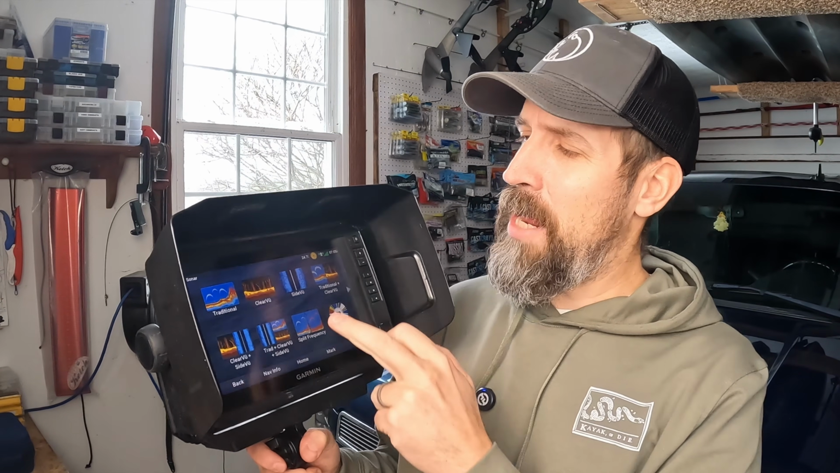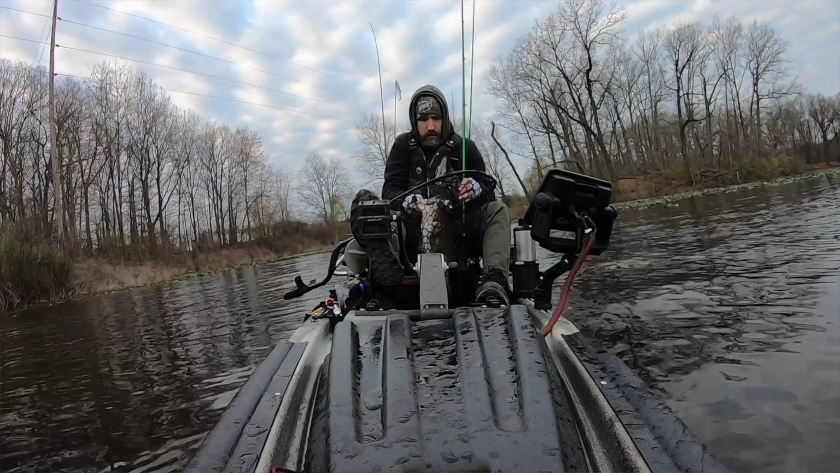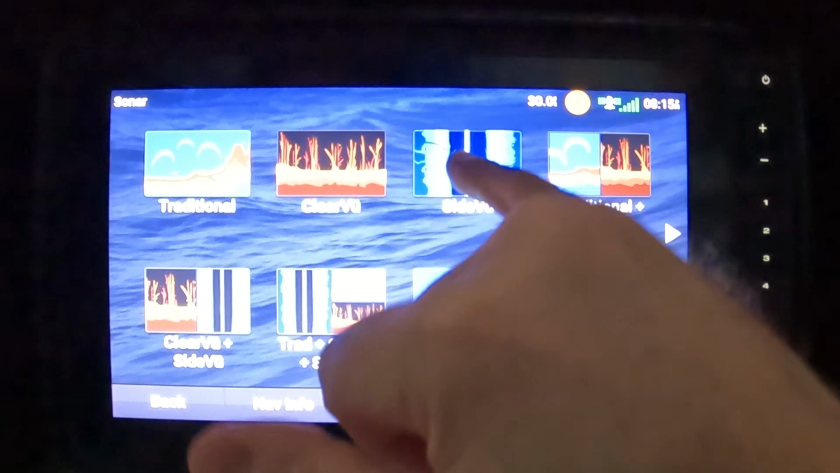So Garmin SideVU settings can be a bit overwhelming, but don't worry, you're in the right place. Daren and Wendell here with Wendell Fishing, and I'm going to walk you through all of these settings, what they mean to help you become a better angler and catch more fish. Let's hop in. All right, so let's go ahead and hop into SideVU.